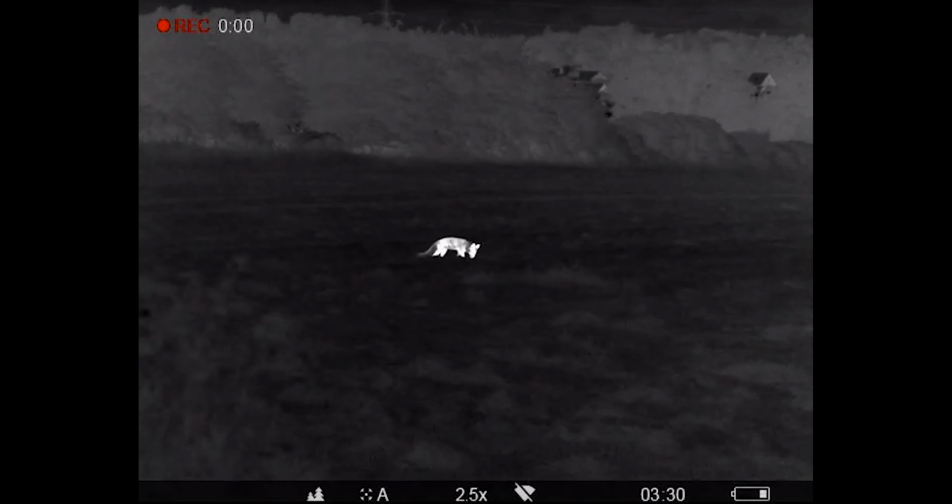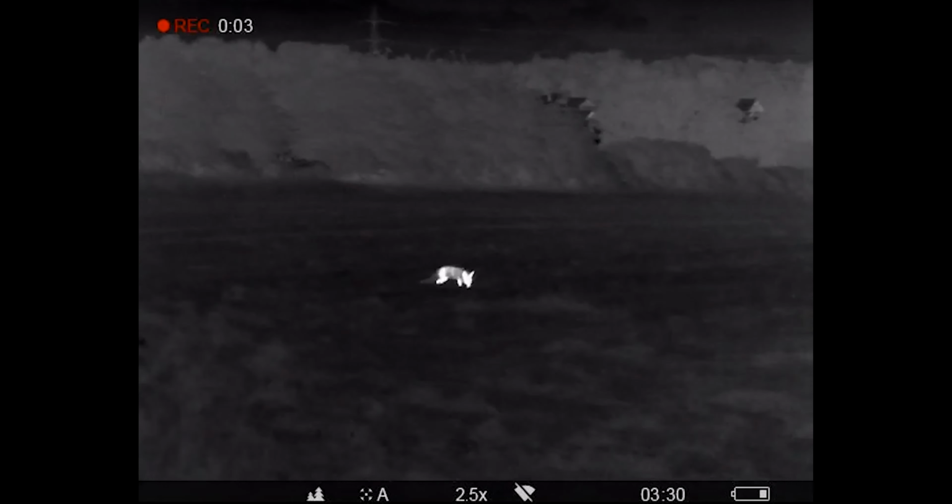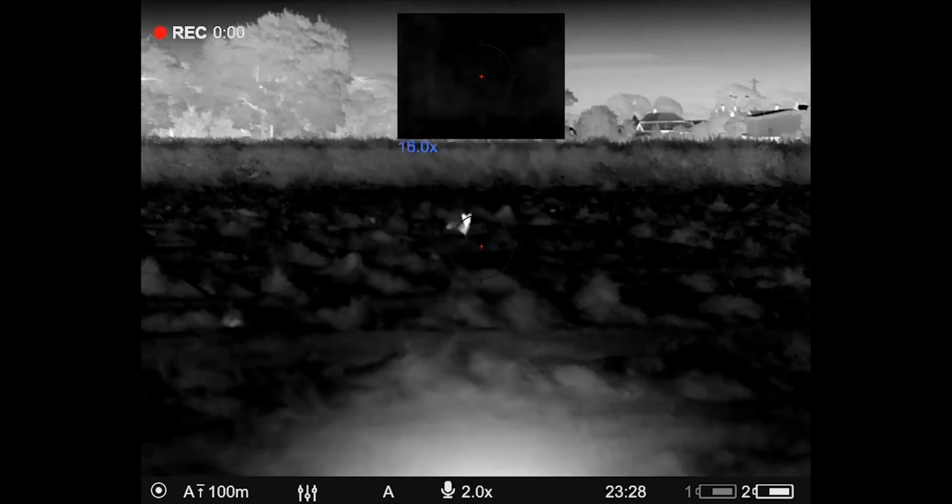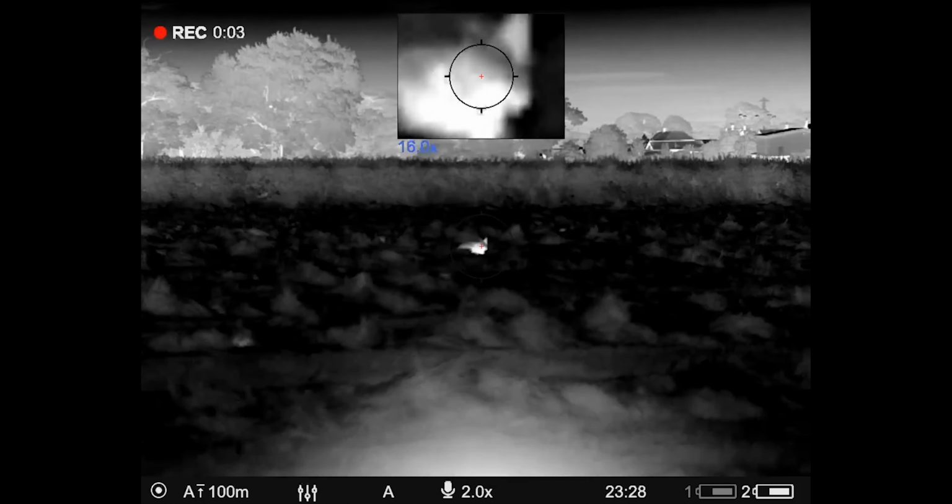Just picked the rifle up, put it on my shoulder, turned around with the Accolades, as you do, to have a quick scan around the field, not expecting to see anything because I'd just taken a picture with my phone. And there was a fox about 70 meters away coming into me. So I quickly put the rifle back onto the Recon CT1 tripod system, and I didn't even have time to screw it on, just put it on, and there it was, squeaked. He stopped. Dispatched that one quite quickly.